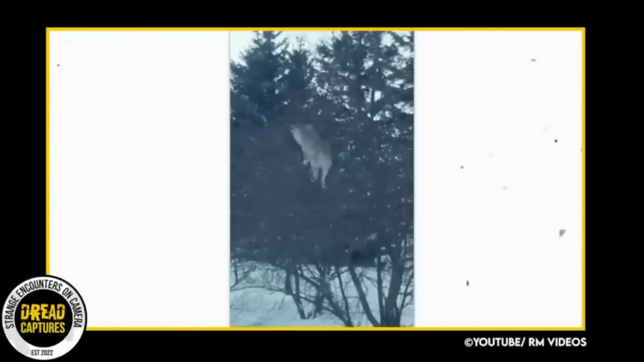Now, I will say I have never once seen this. A coyote in a tree. I can't imagine walking out to work one morning and seeing this. A coyote eating berries out of my tree. I mean, what is going on here? Has anyone seen anything like this? I have so many questions. Why is he up there? How did he get up there?